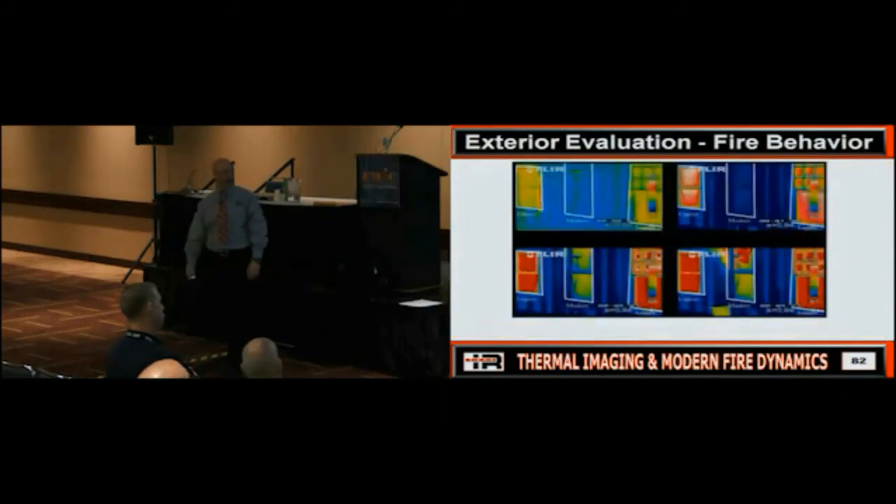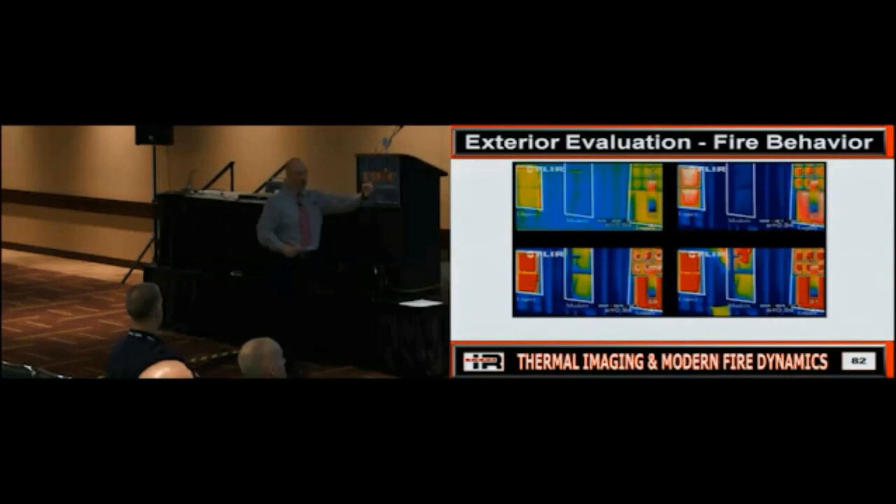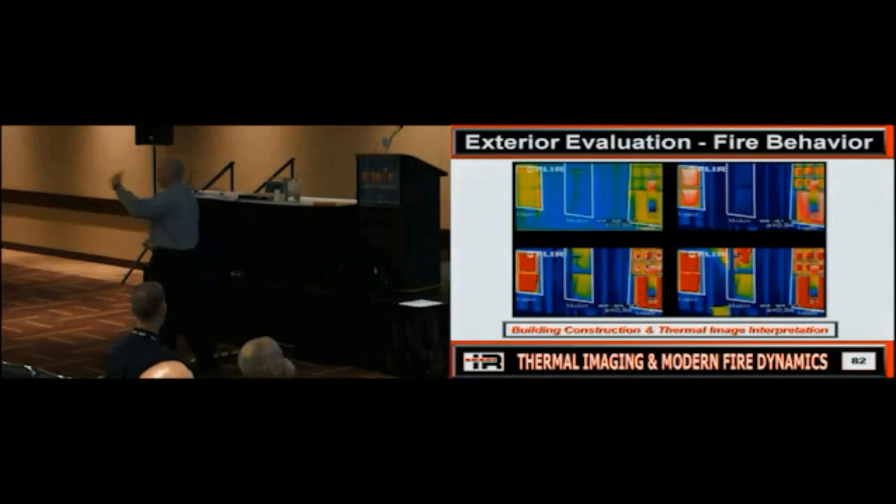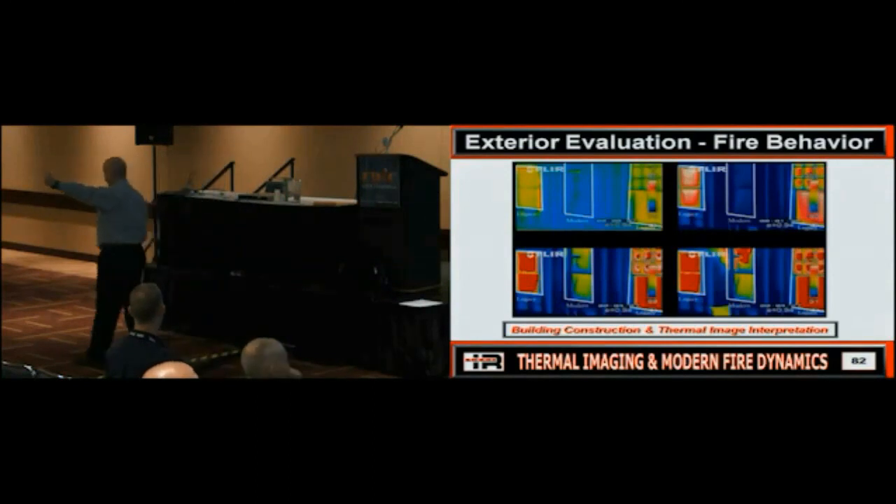And they ran this test, and you can see it starting to develop here. These windows here have actually failed. This window is just starting to show heat. Does everybody see the issue we can have here? So when we use our thermal imager, we always have to look at our building construction. If I know it's a new house, I know it's got triple, double pane windows, should I expect a good read with a thermal imager?